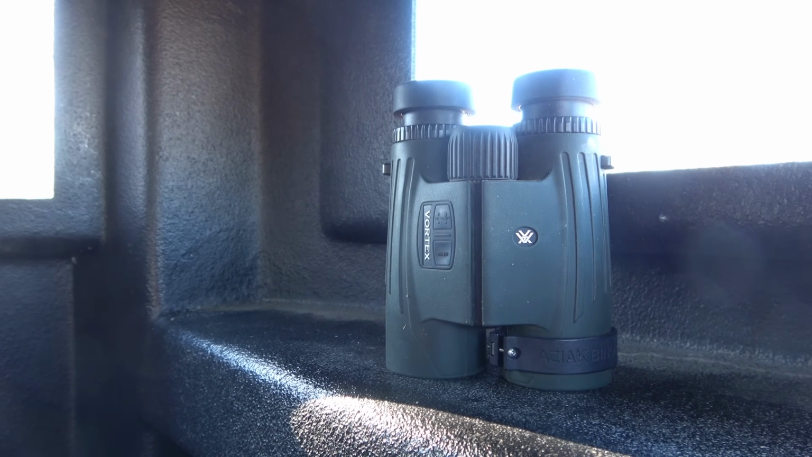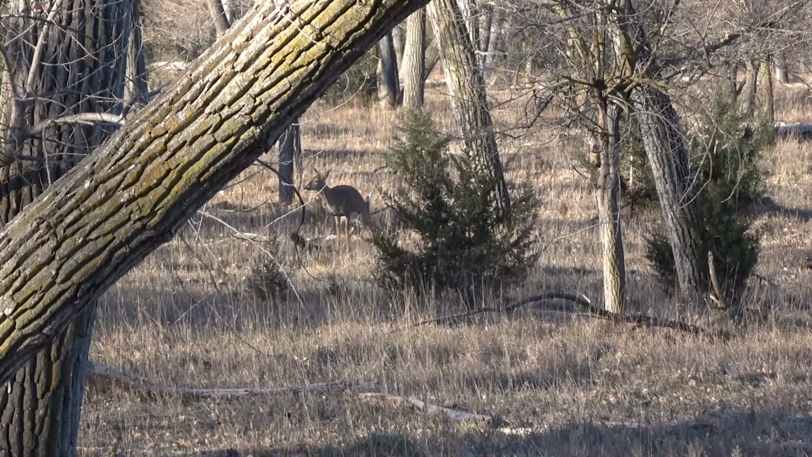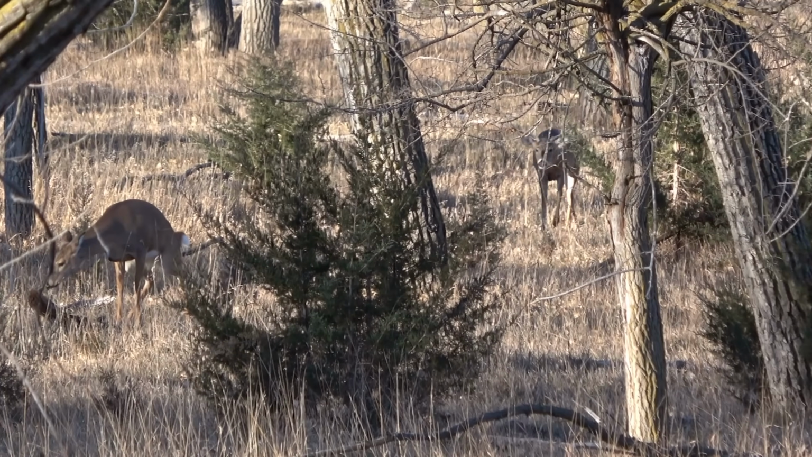Jens is sitting in another tower where he will try to shoot a whitetail with the new launch from Hornady.